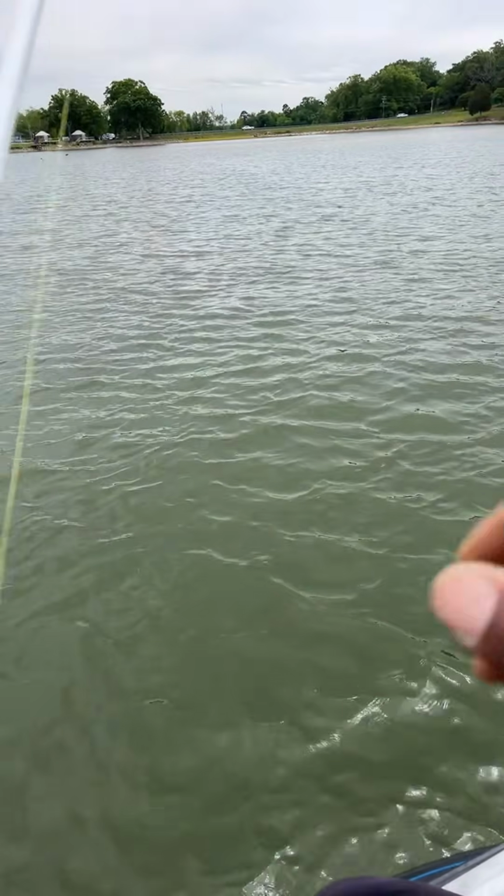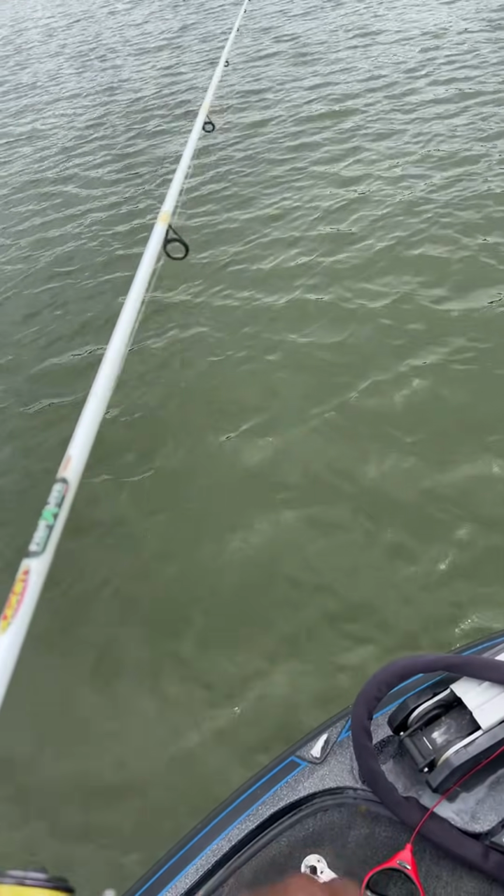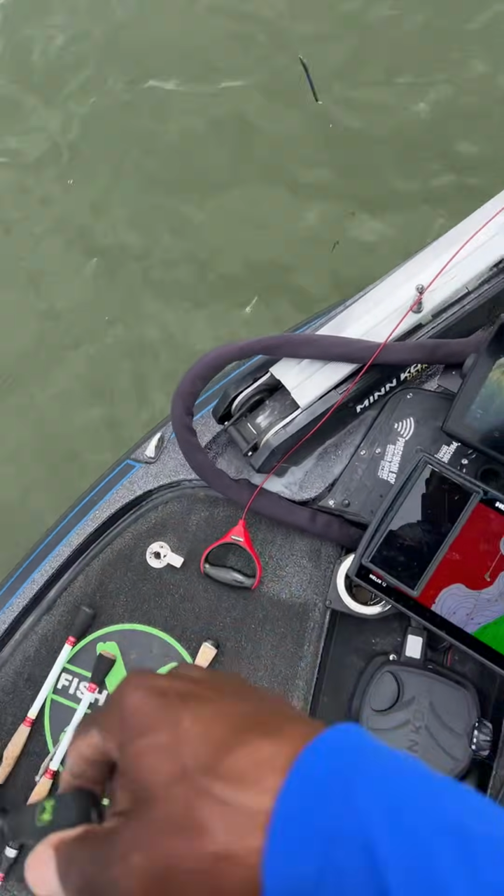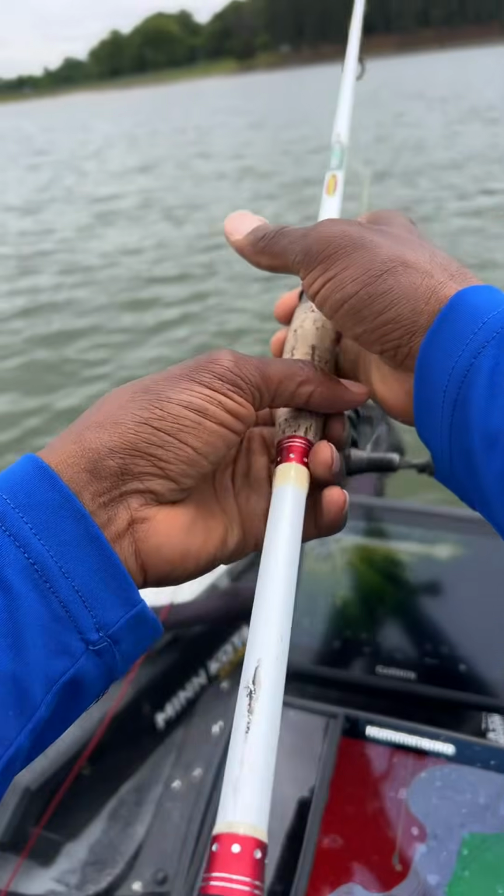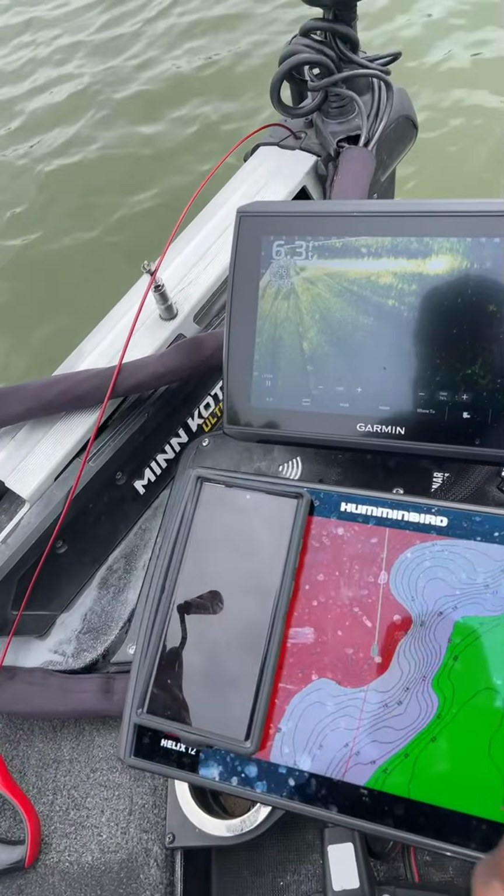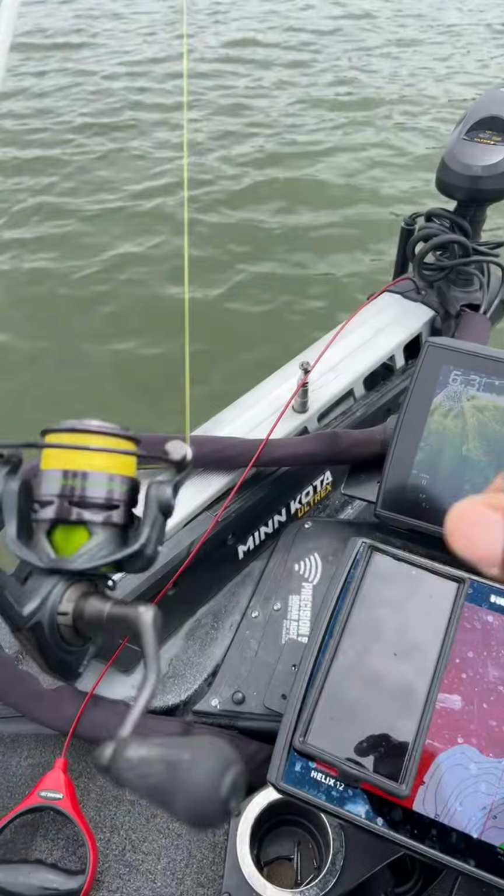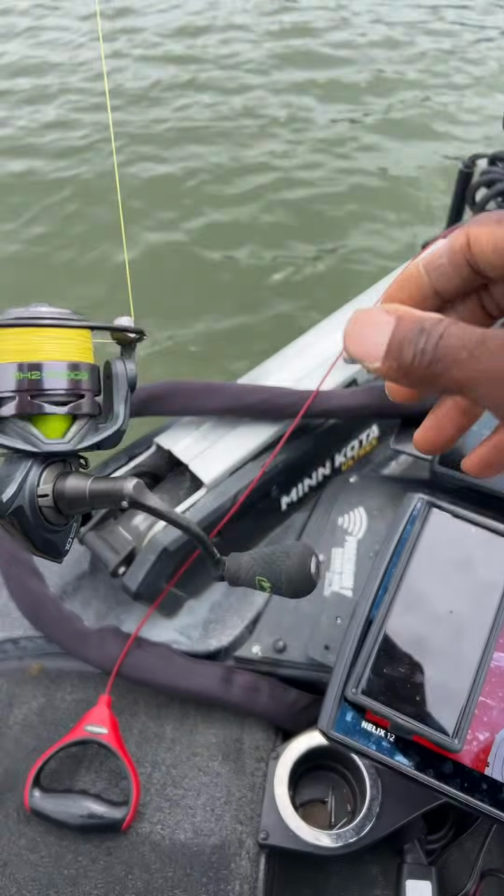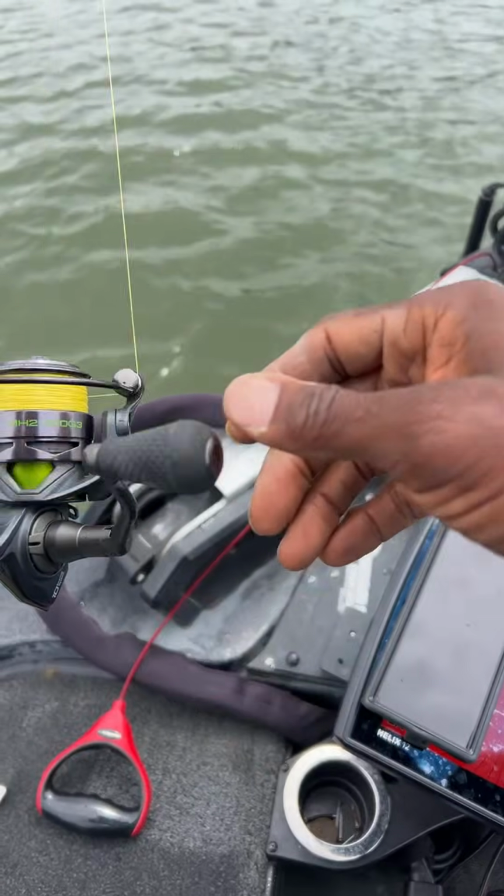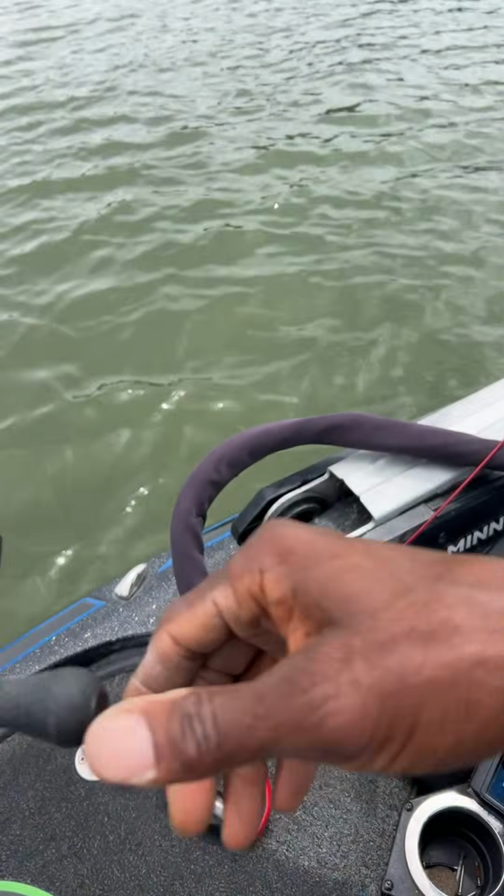You done for the day. What do you mean I'm done for the day? No matter how hard you try, you ain't gonna catch another fish today. Man, you lost your mind. If I want to catch another fish, it's right. No matter how hard you try, you are not gonna catch another fish today. You have reached your max. You said you caught 3 fish today. So you're trying to tell me I won't catch another fish? Yeah, you done for the day. I'm going to catch one just because.